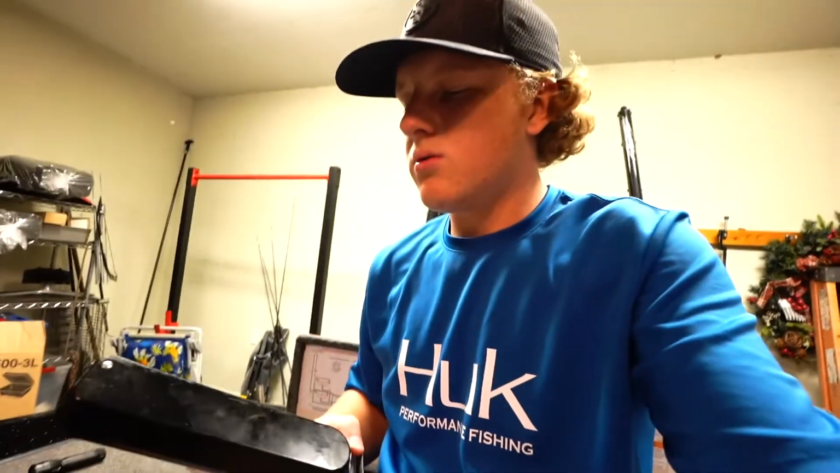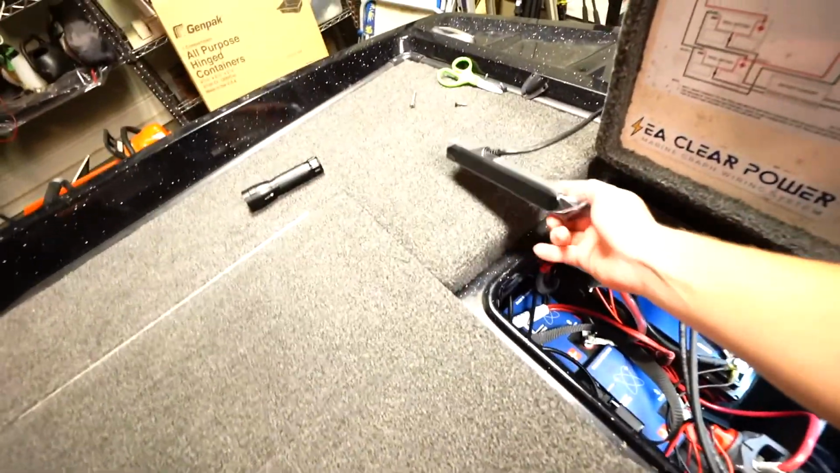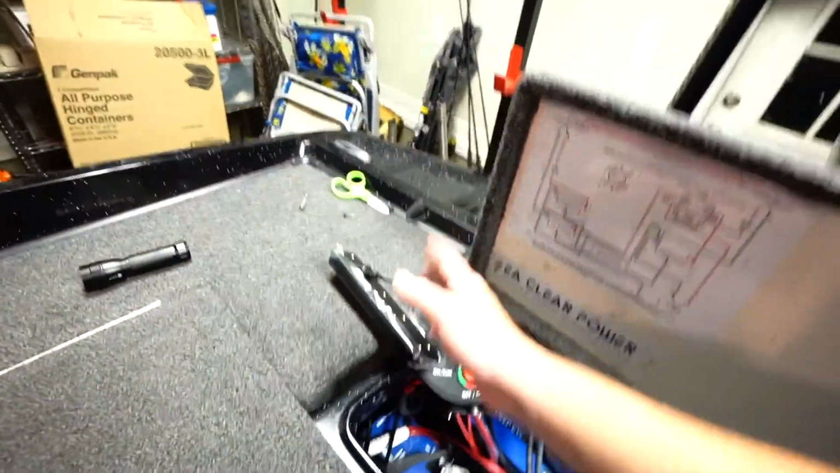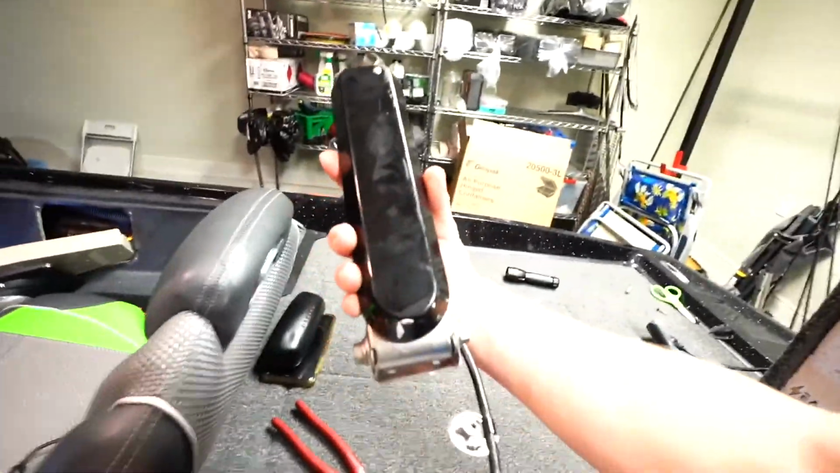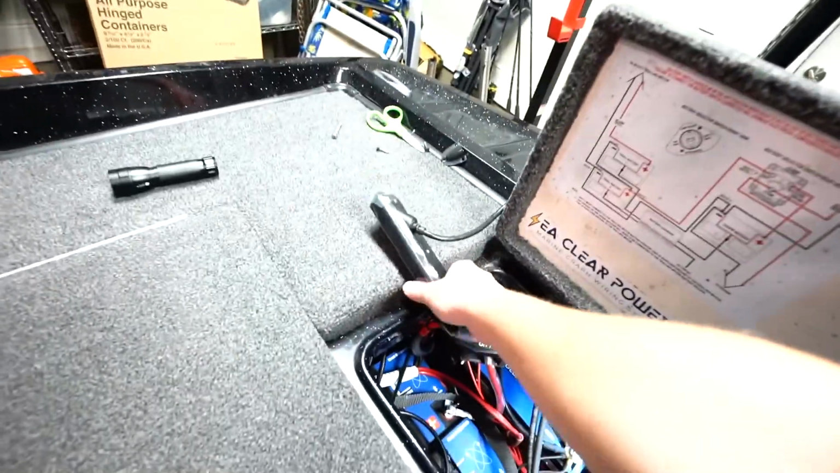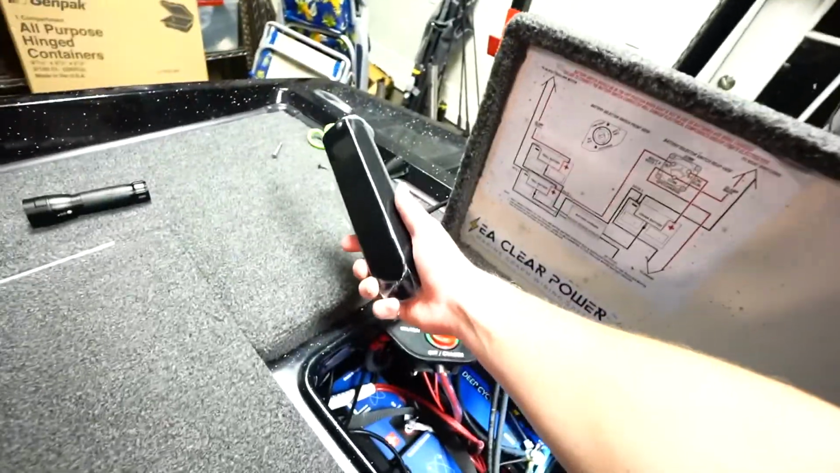All right, guys. So we just ran the transducer line. This is actually the brand new transducer out of the Helix 9. So we're gonna use this for the back instead of using the transducer that came with the Helix 12. This one's a little beat up. So we're just gonna use the transducer that came out of the Helix 9, so we have a brand new transducer and make sure it works.